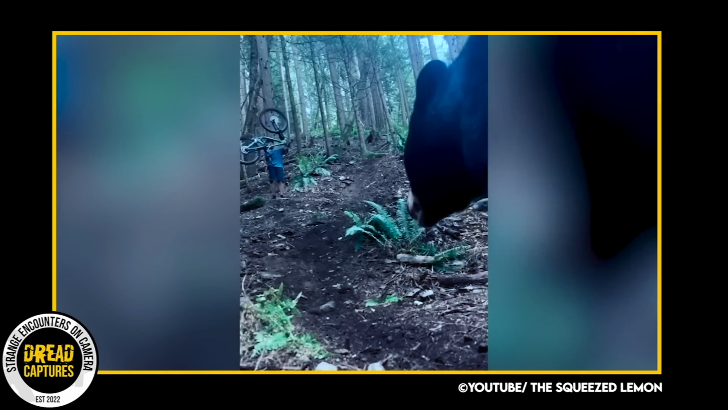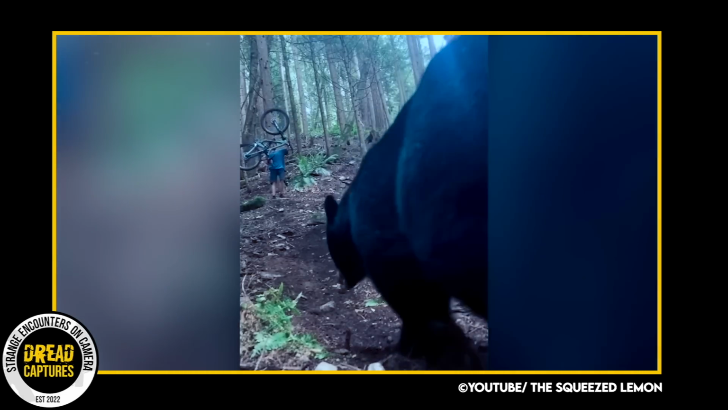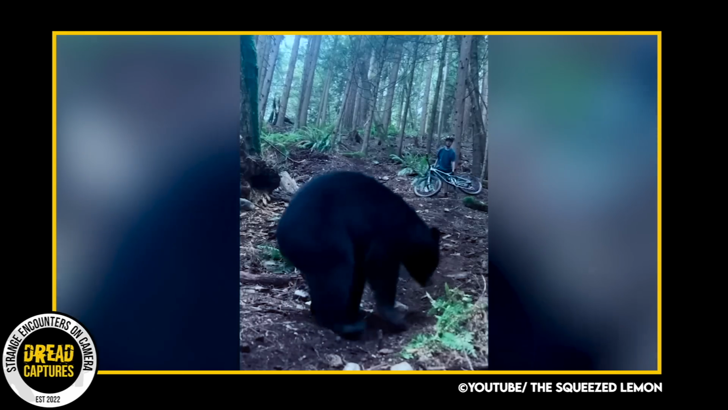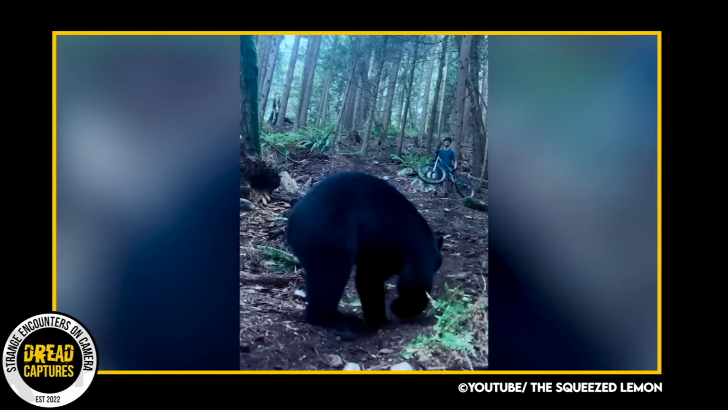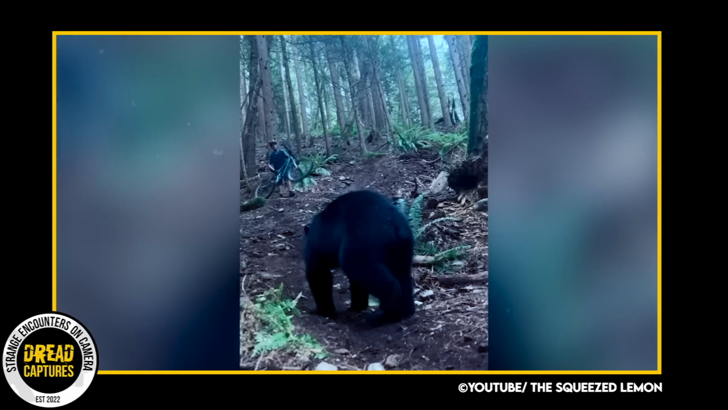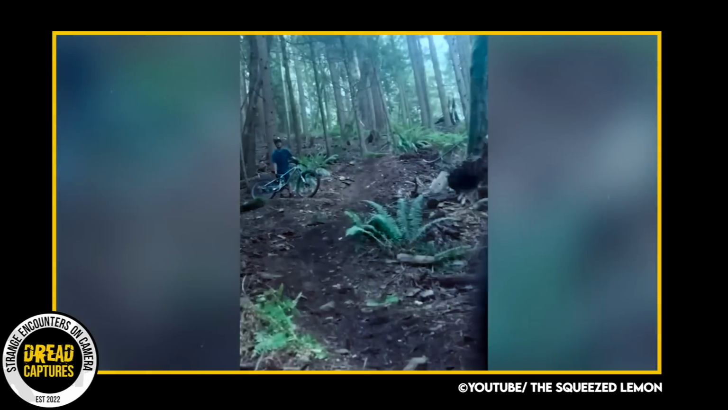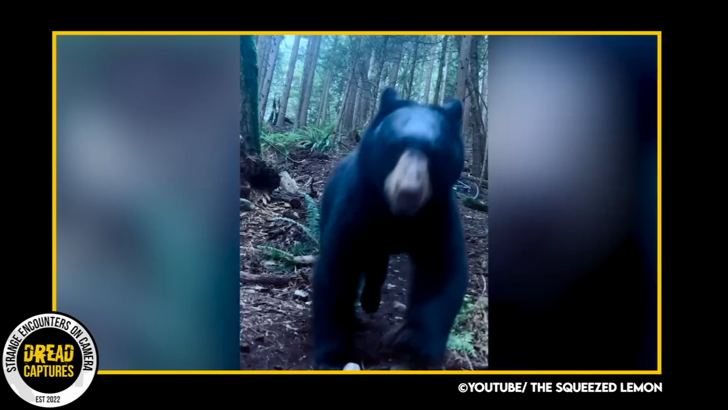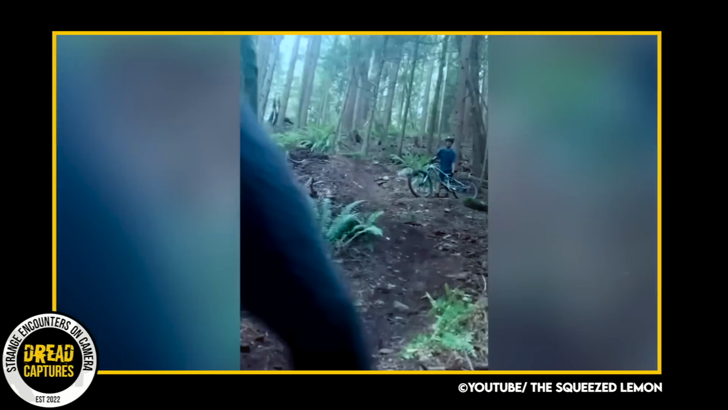Suddenly, a large black bear appeared, heading towards the boy. Quick thinking, the rider used his bicycle to make himself appear larger and shouted, which was enough to actually scare off the bear. Instead of attacking the boy, the bear took his interest to the camera, before eventually wandering away, leaving the rider unharmed, luckily.